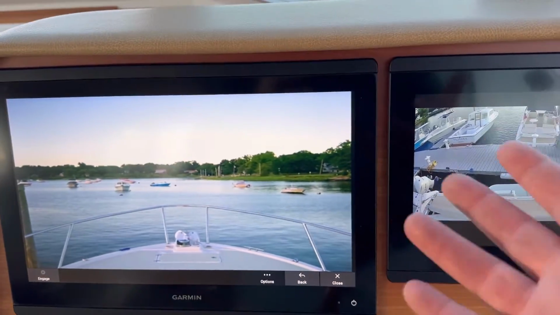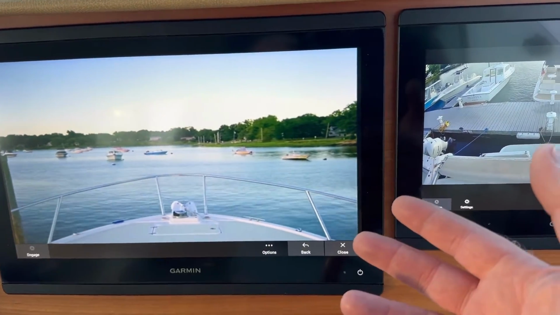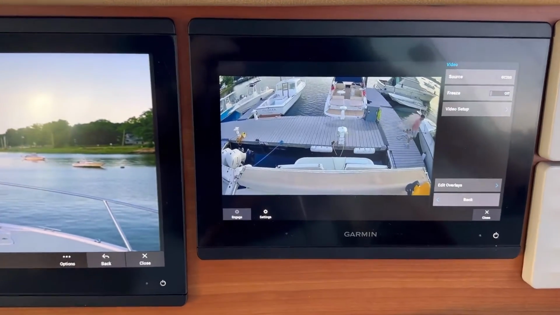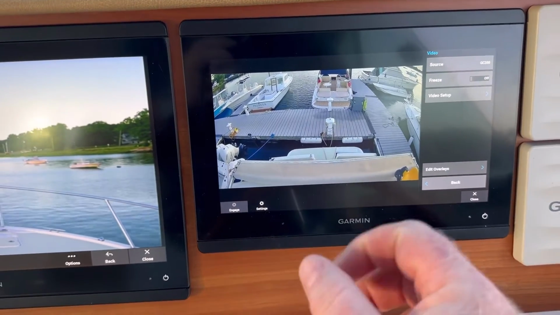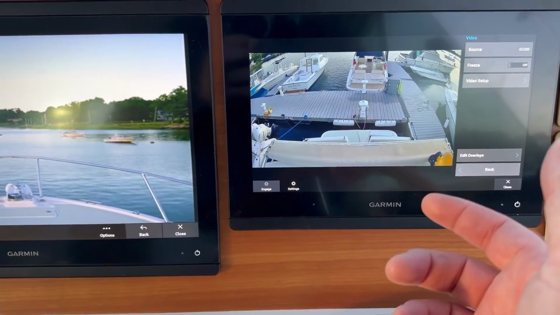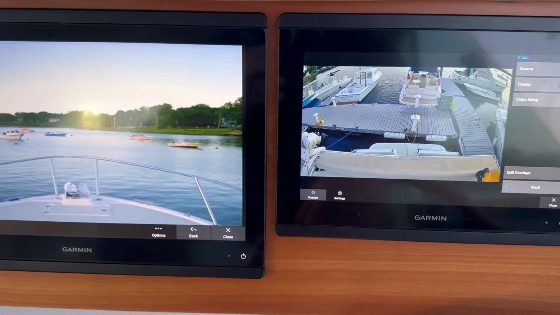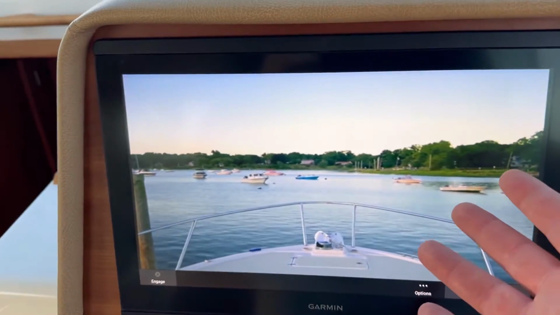But in terms of use case, the Sionyx is definitely for night operations, and the Garmin GC200 is for daytime operations. It has a low light capability with some IR illuminators, but those illuminators only shoot out to about 30 feet or so. So it'll help you getting into the dock, but it's really not for navigational purposes like the Sionyx is.